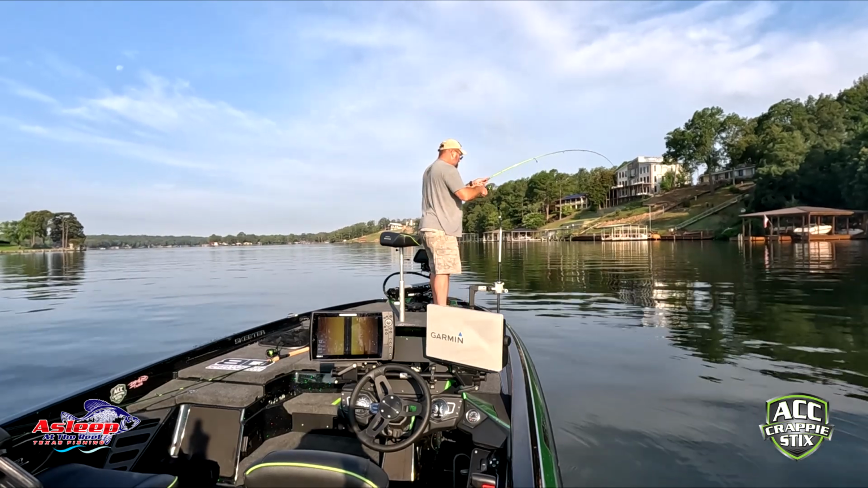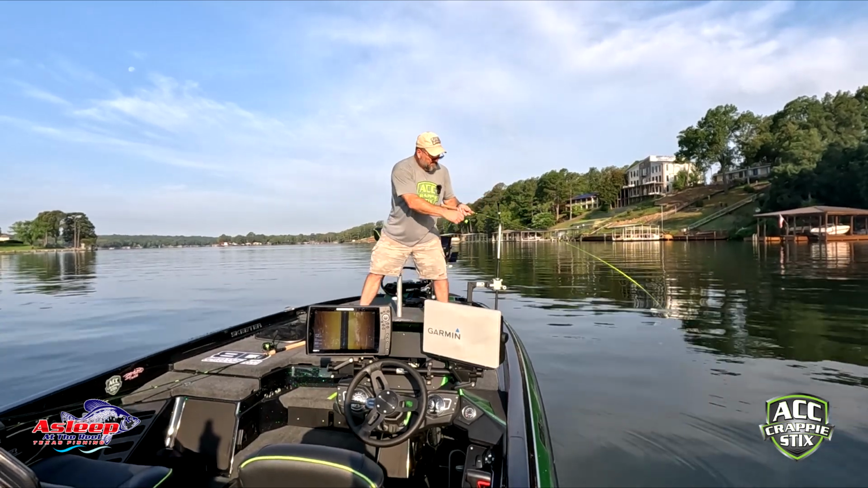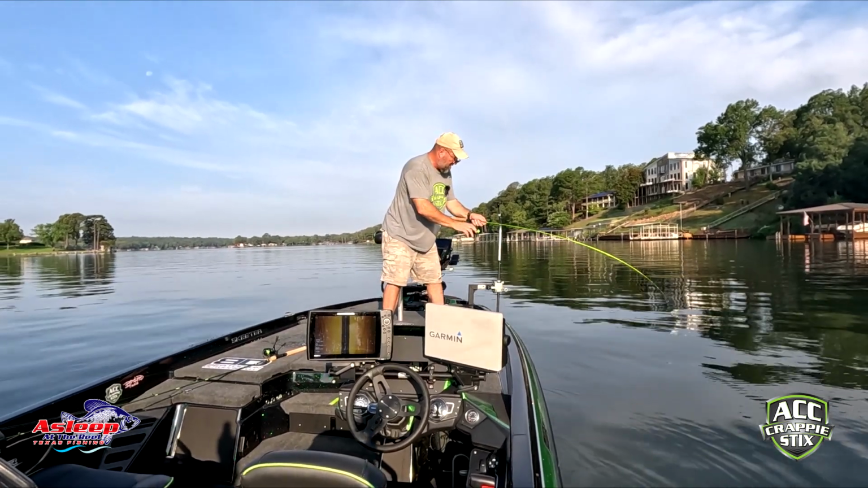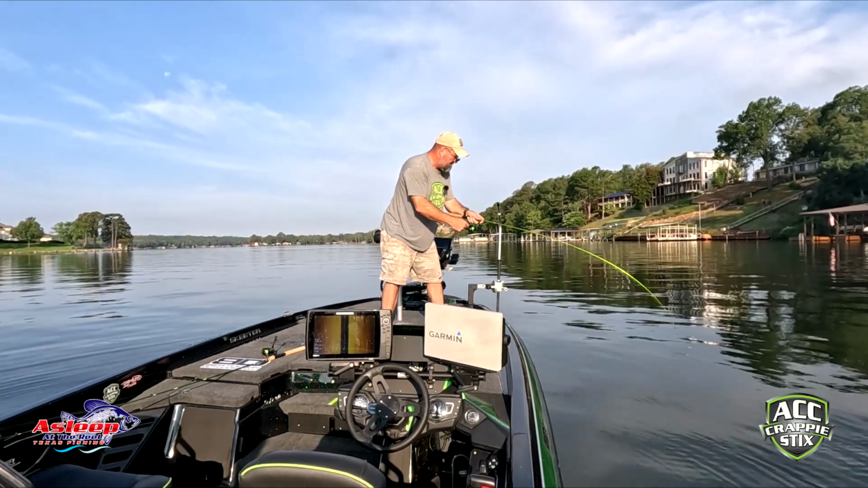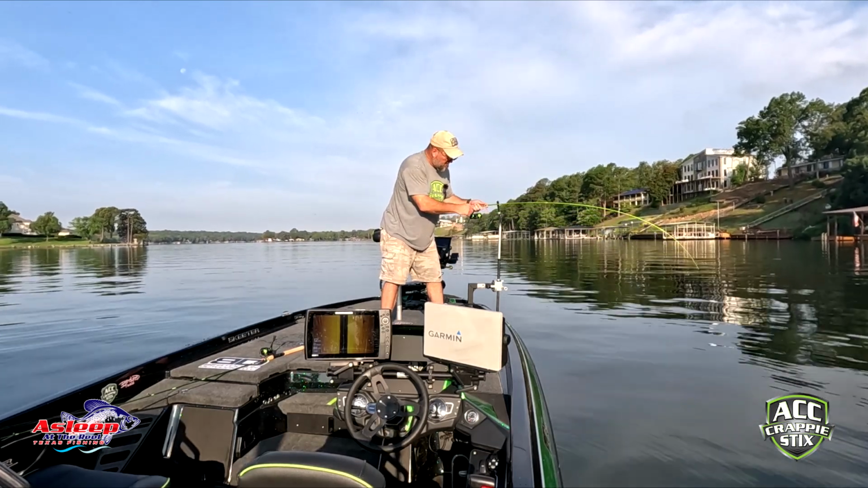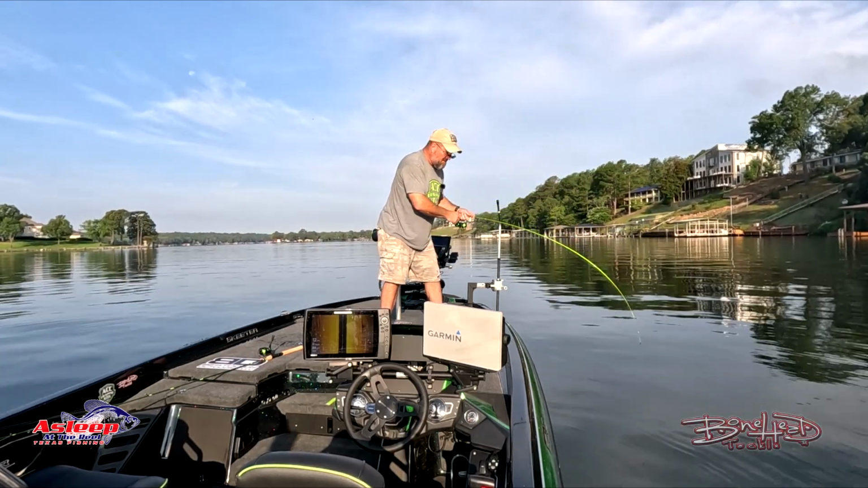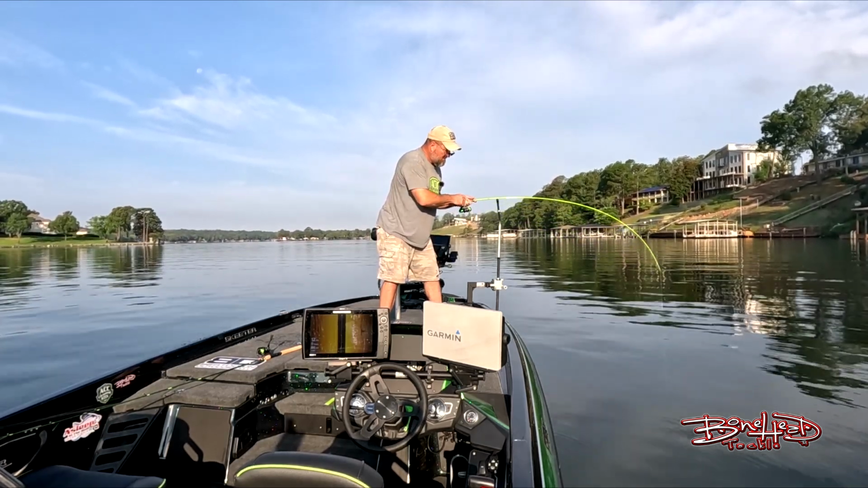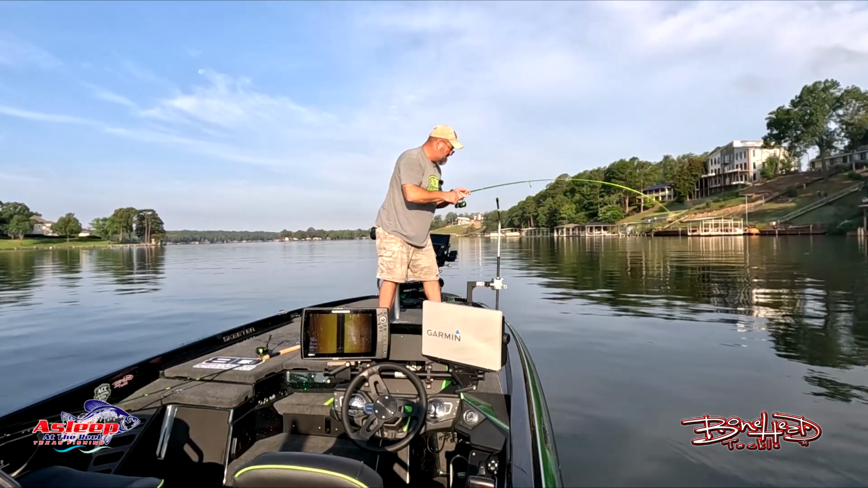It does not feel like a crappie. It may be a world record crappie. Woo! Gotta let it play, because a 6-pound fish is on here. God, dog, it's a big old giant catfish. Not expecting that at all.